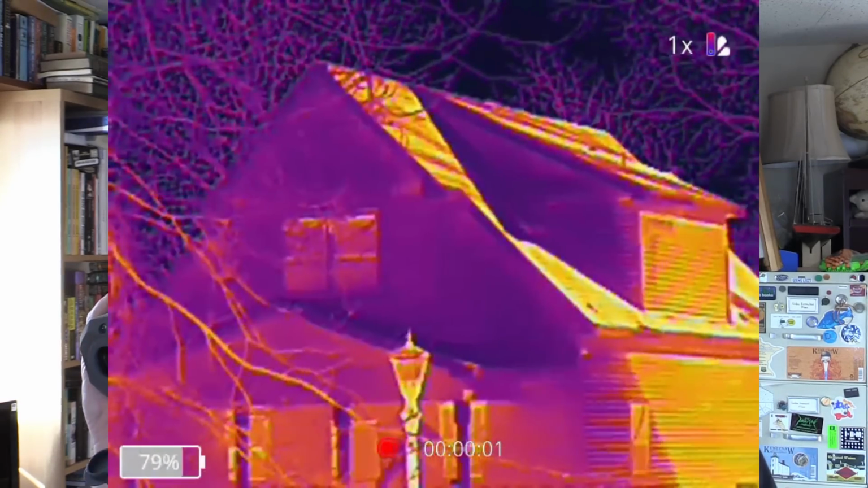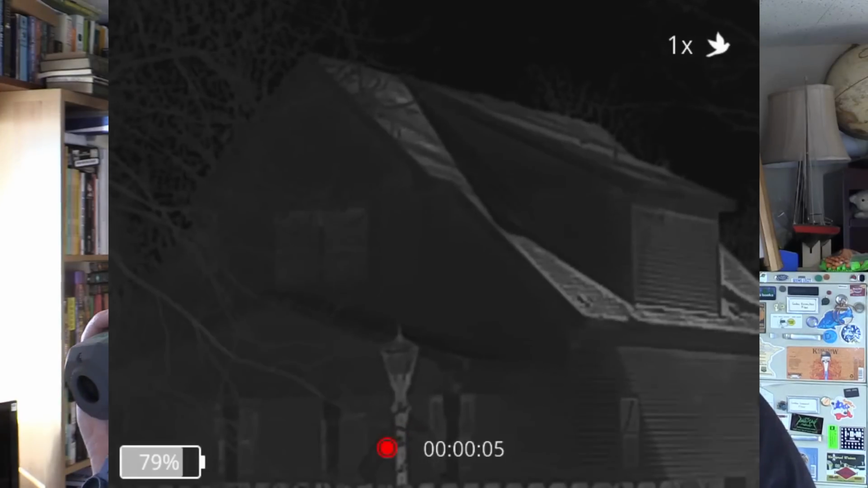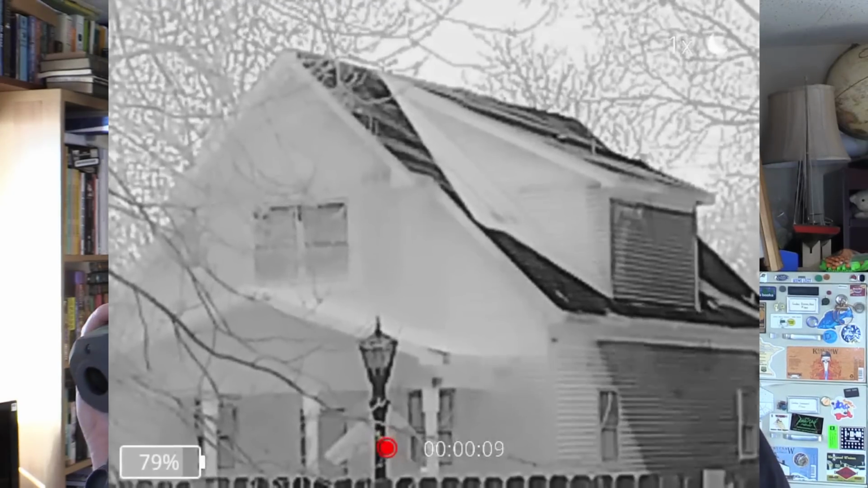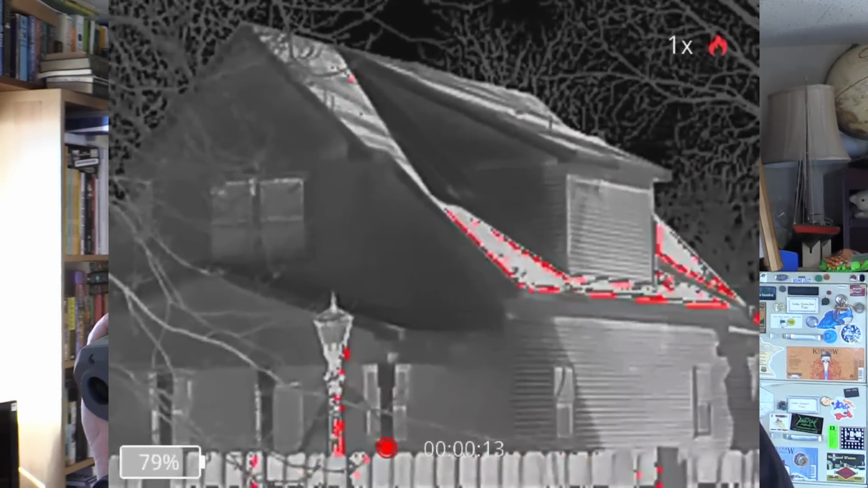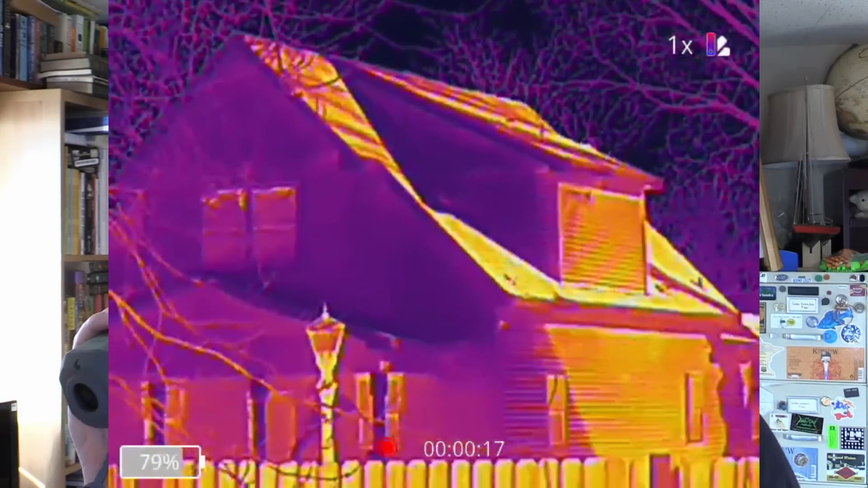And it comes with some different built-in palettes specifically aimed at those applications. For example, there's a bird palette specifically designed for detecting birds. We have white hot for daytime use, black hot for nighttime use, red hot, which is a pretty standard one, and fusion, which are pretty standard color palettes for most thermal cameras like this.